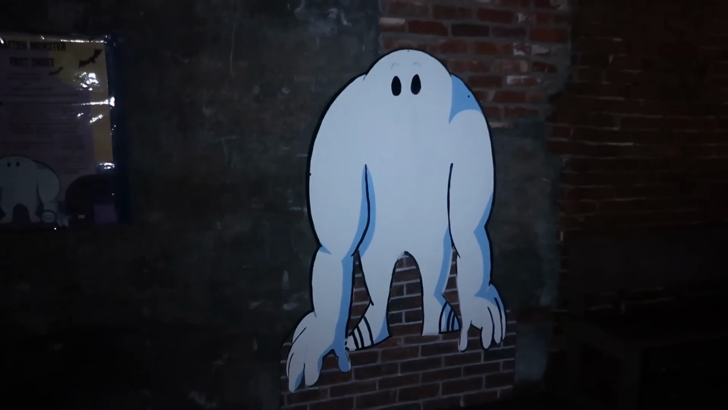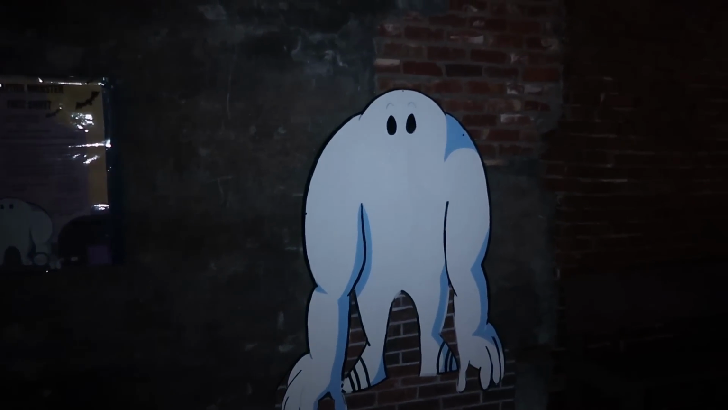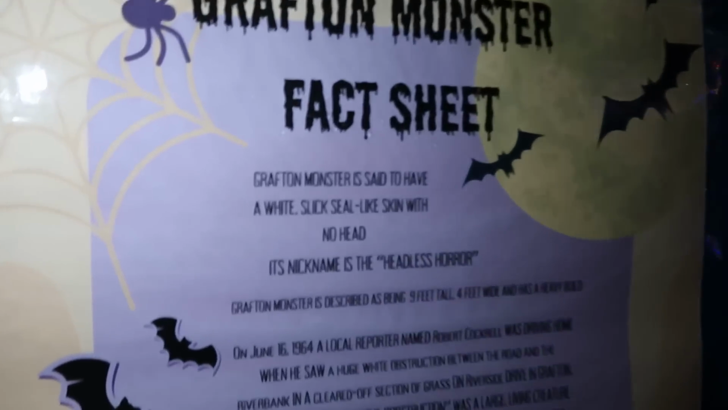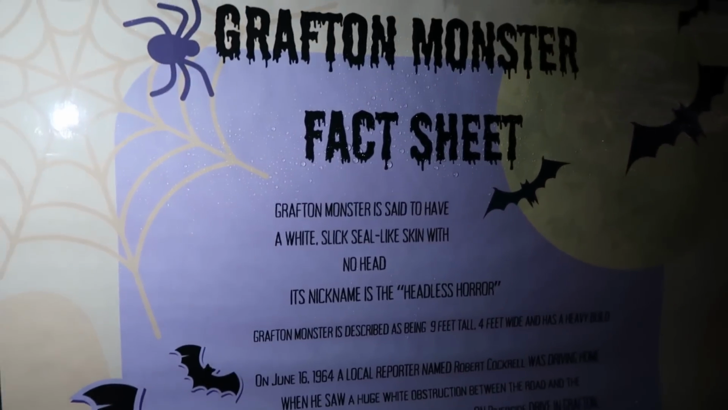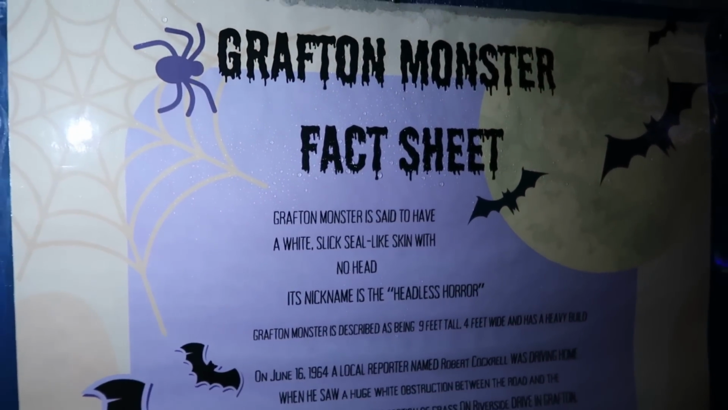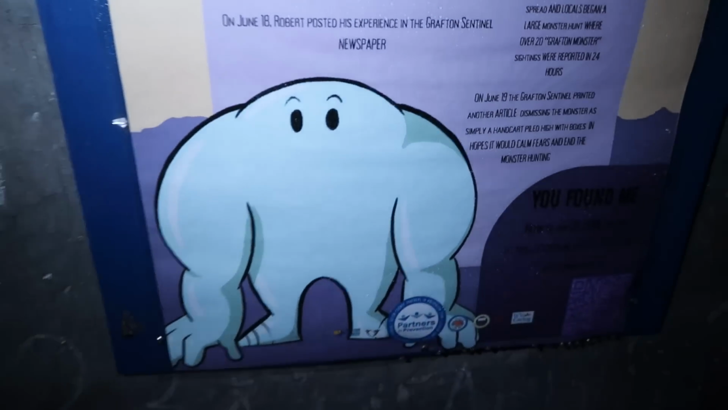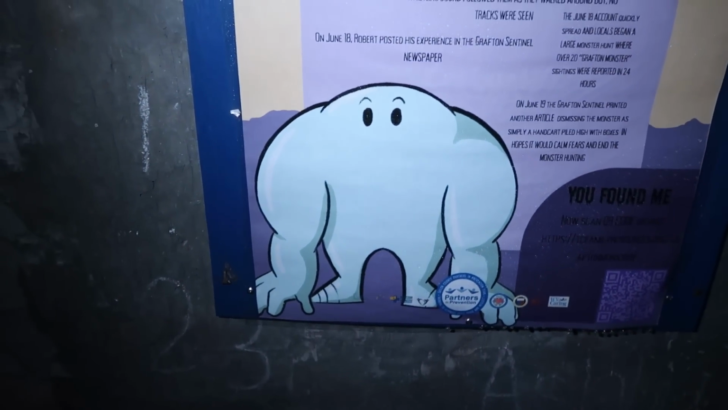Kind of looks like a big, muscly marshmallow. And here's the Grafton Monster fact sheet. Said to have white, slick, seal-like skin with no head. Its nickname is the Headless Horror. The Headless Horror there. And here's the story.